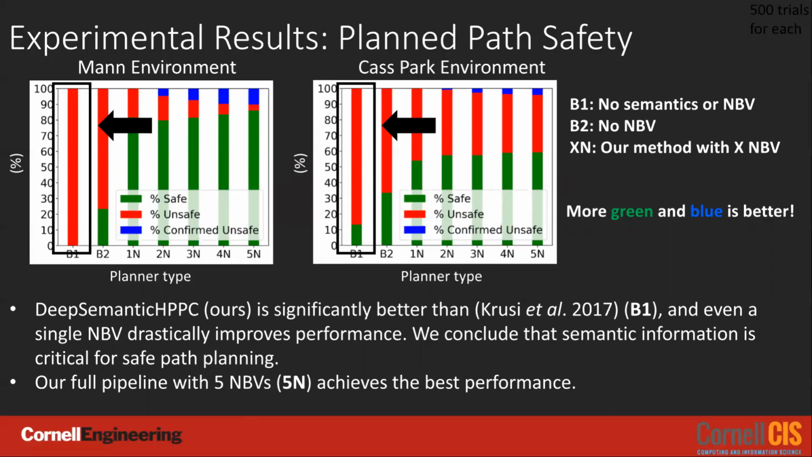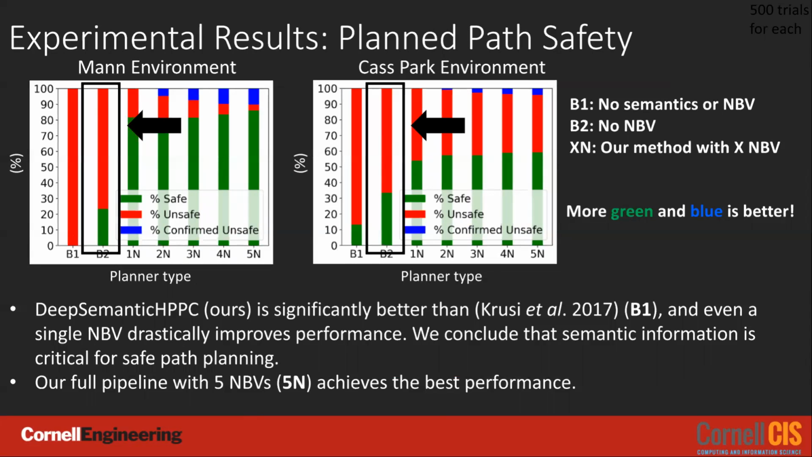The baseline results are highlighted. This planner performs poorly because the environments have flat regions which appear to be traversable, but actually have untraversable terrain types. The baseline planner does not use any semantic information, so it performs poorly. The second baseline is a comparison with a planner that has an initial measurement with semantic information, but without any next best views taken. The planner performance improves from no semantic information at all, but performance is still poor.